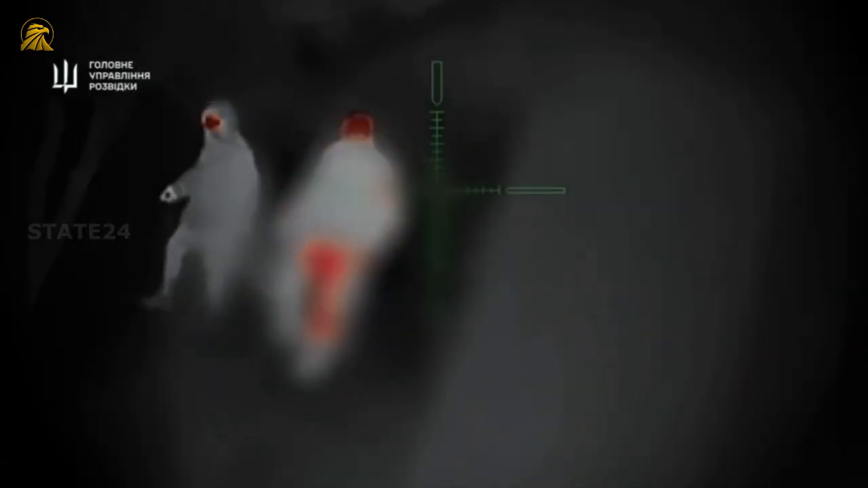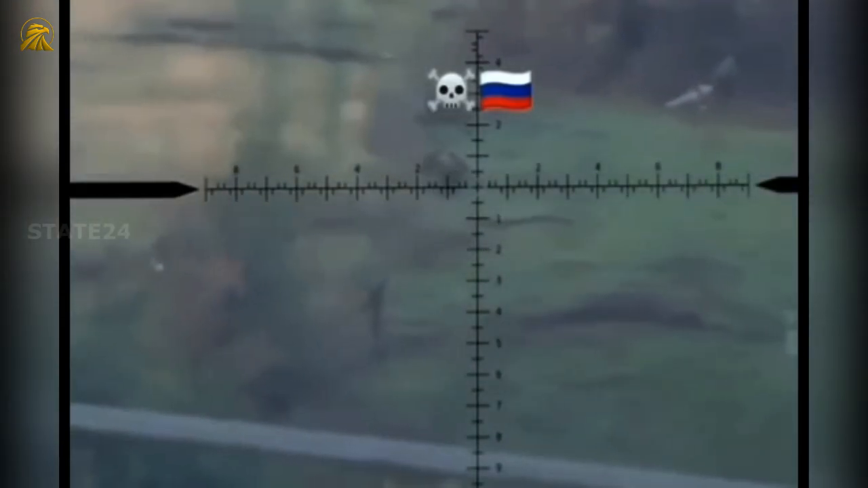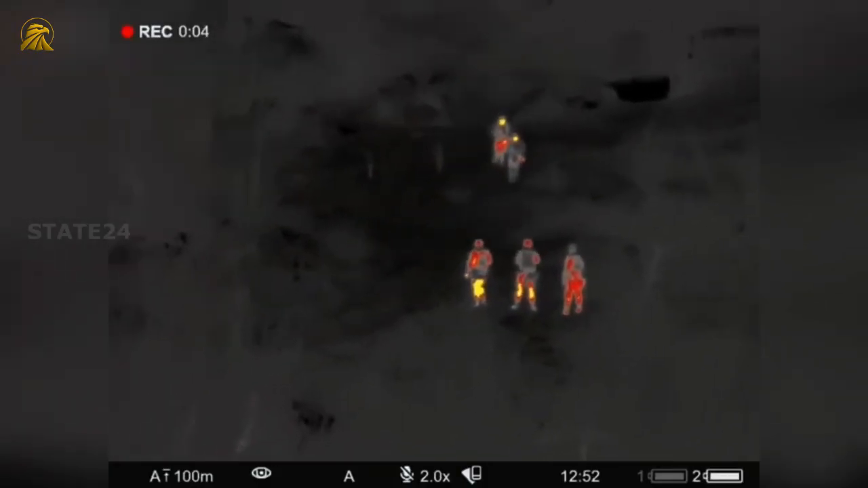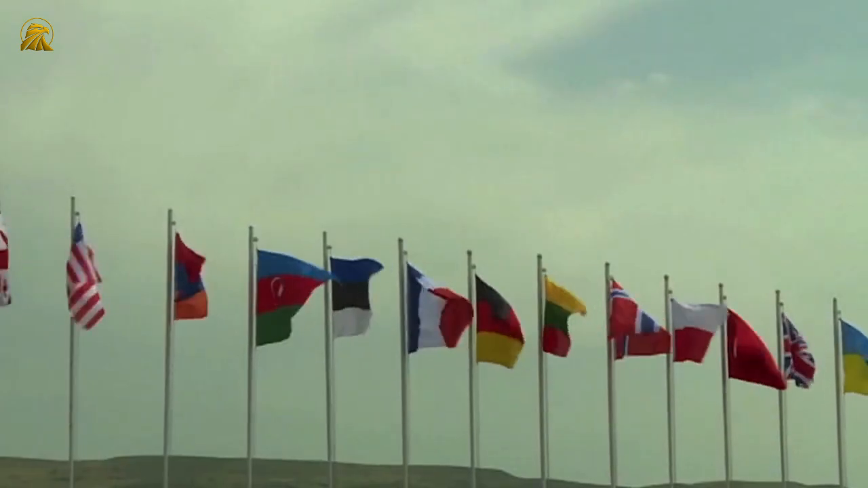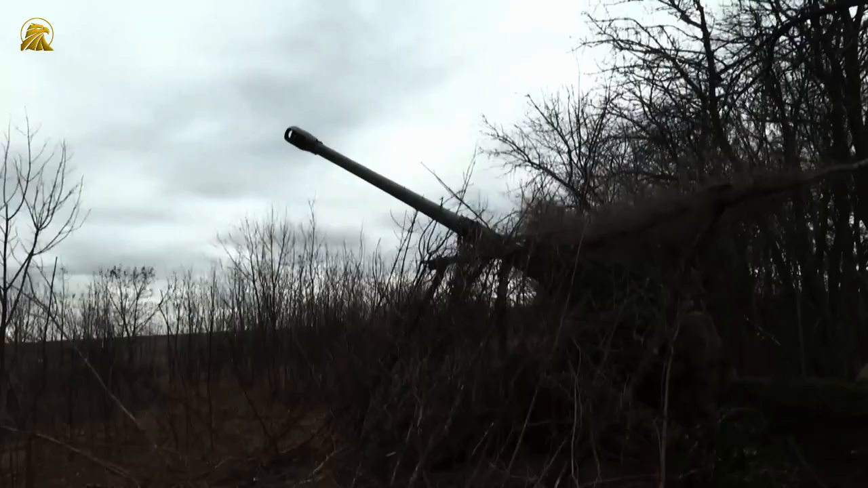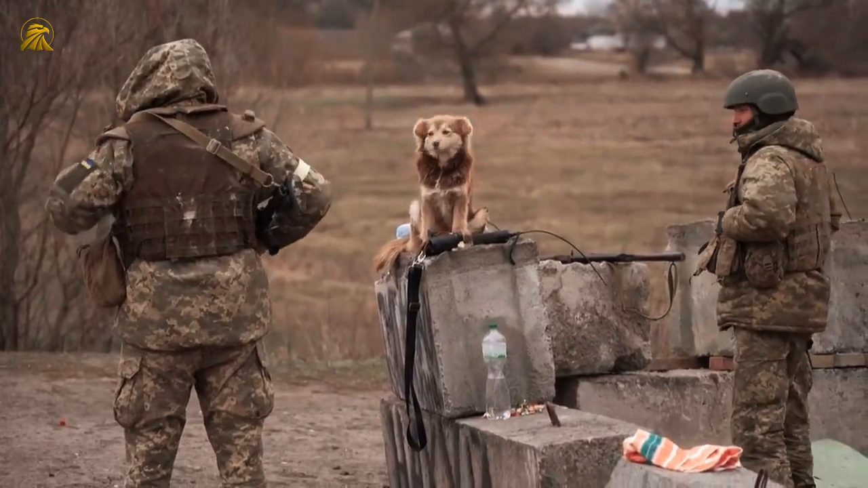Footage released by the Ukrainian army in September 2025 shows an FPV drone stopping a Russian assault by placing a TM-62 anti-tank mine directly in the path of an approaching armored vehicle. Instead of attacking the vehicle head-on, the drone simply positioned the explosive in the right place at the right time, showing how these tools can be used in creative ways their original designers never imagined.